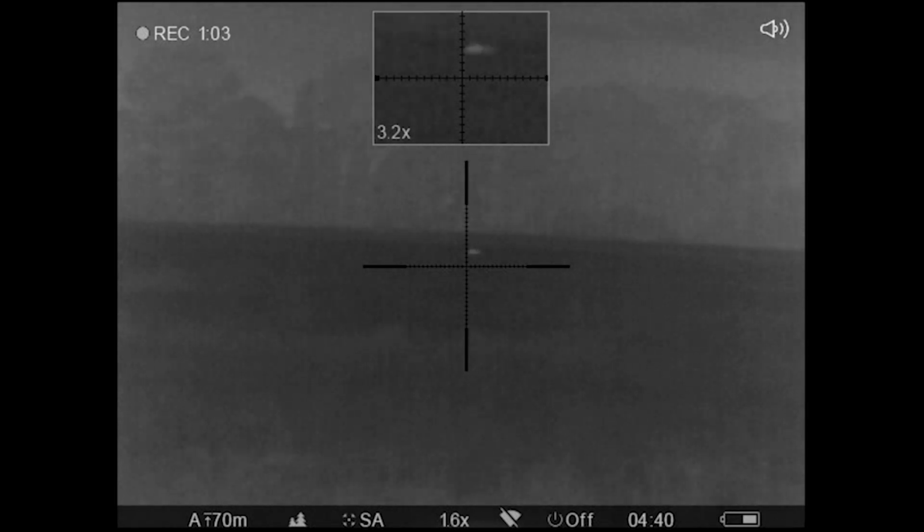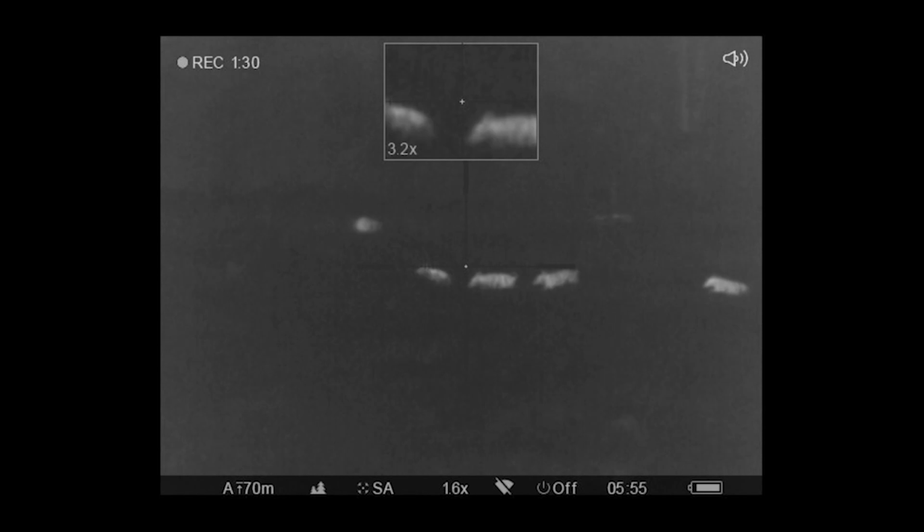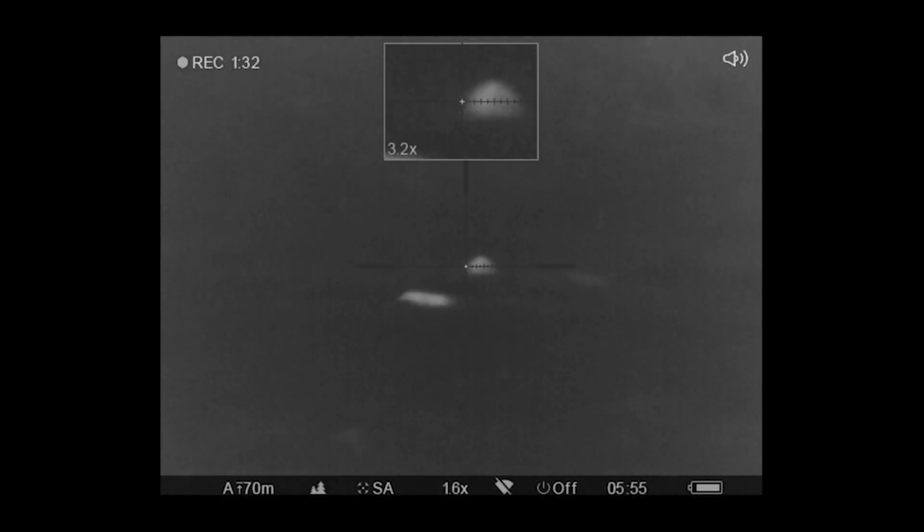So it gives you that wide field of view, and then it takes that same picture, copies it, and puts it up top and zooms it in. So you have a high magnification and a low magnification all within the same screen. So you can take your first shot with that top screen that's zoomed in, and then shoot running hogs with your wide field of view.